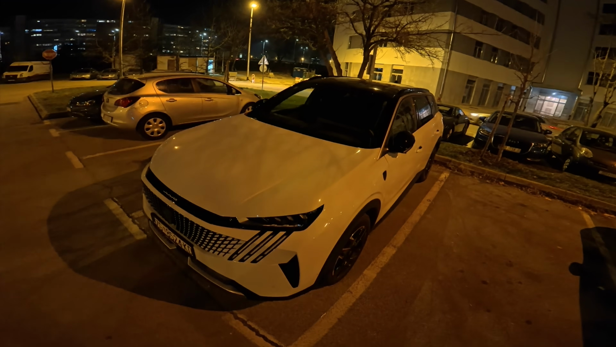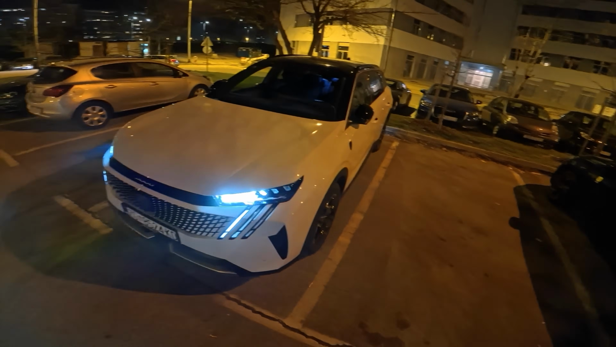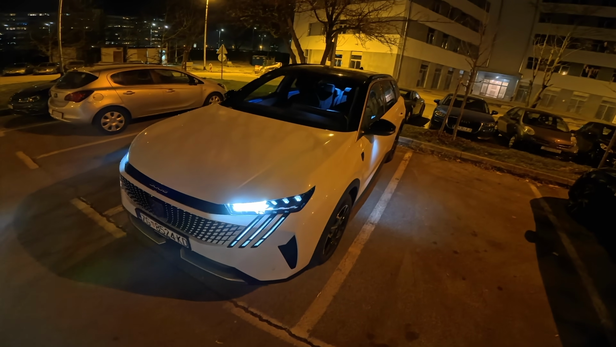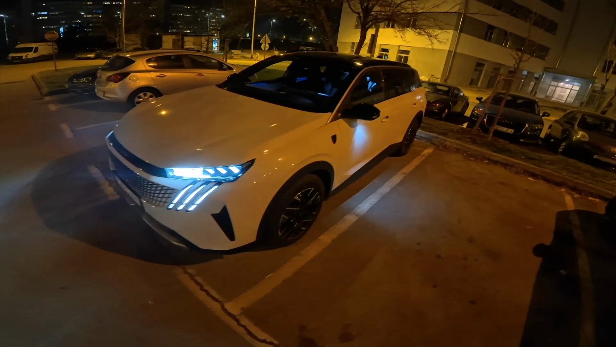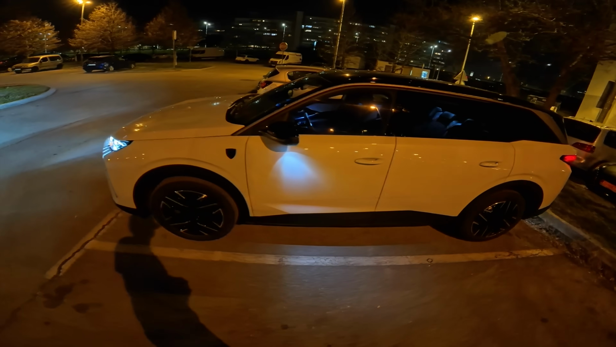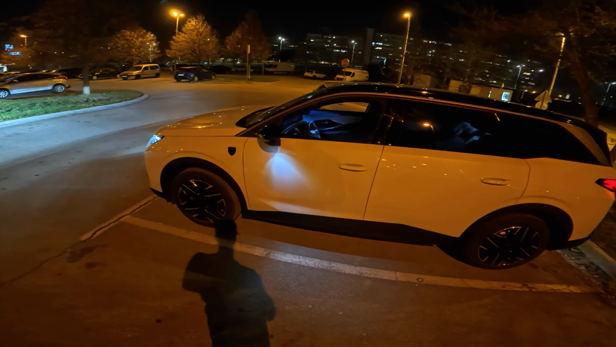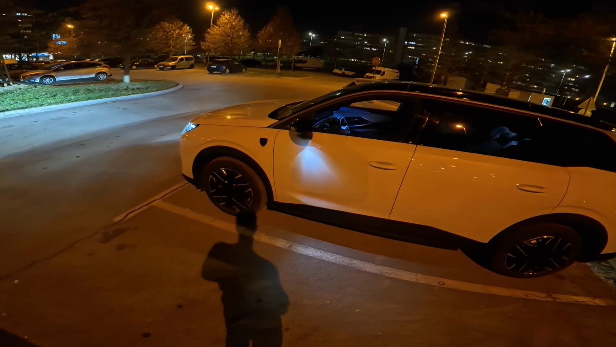In front of us is the new Peugeot 5008. We have a hybrid, to be specific it's a mild hybrid. We have a beautiful white metallic color with the GT trim, so black roof. Now since this is the mild hybrid, inside is a 1.2 PureTech, 136 horsepower. There is also a smaller battery, 0.43 kilowatt hour.